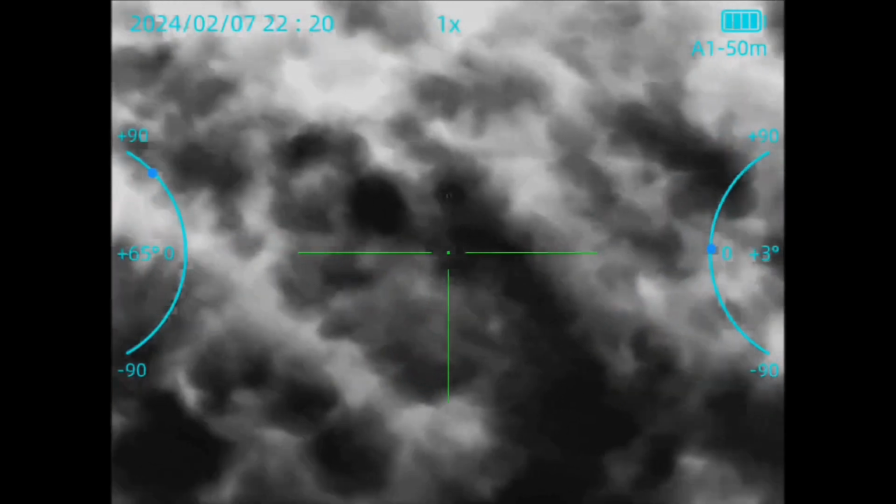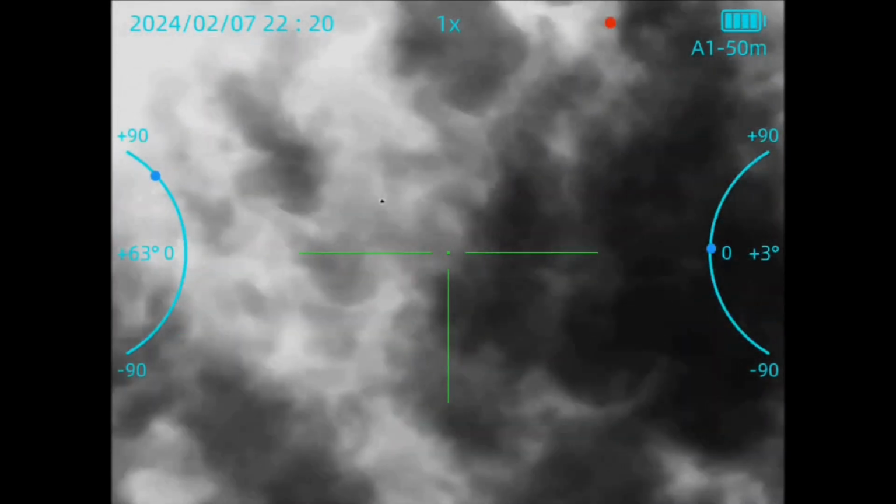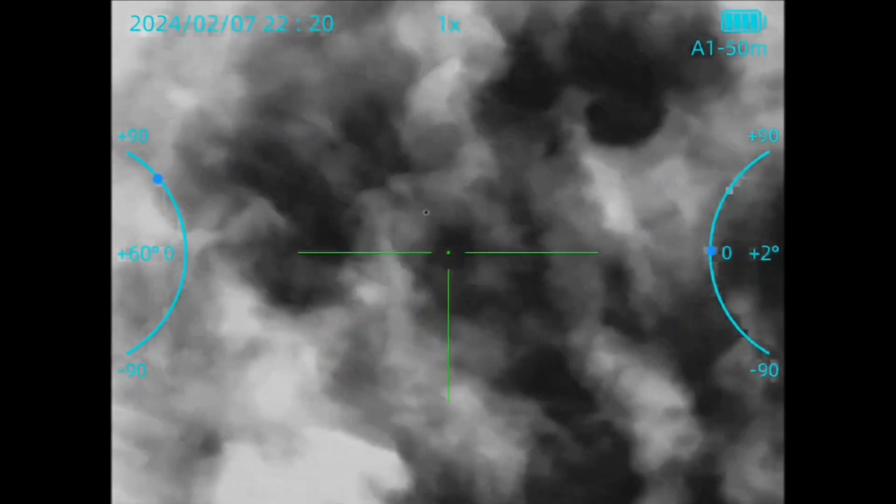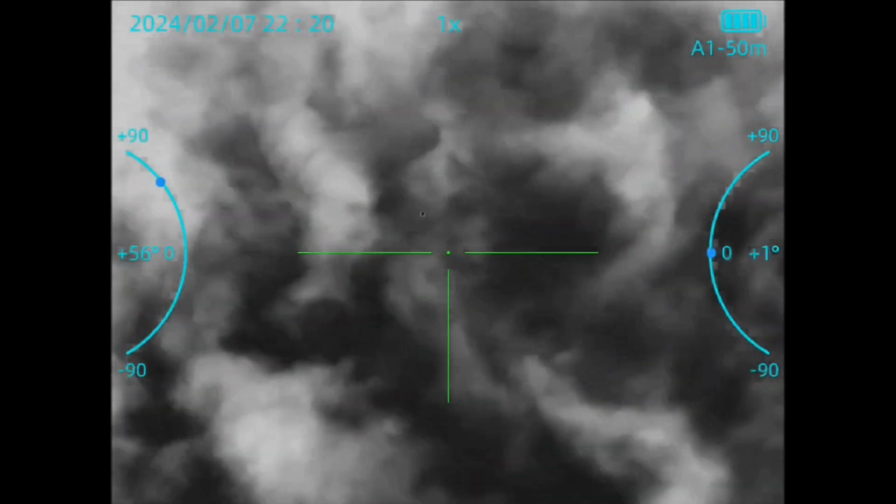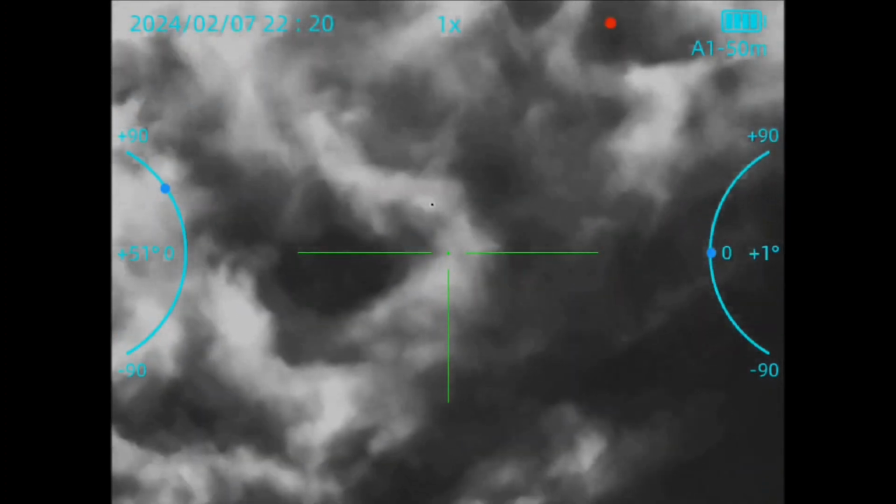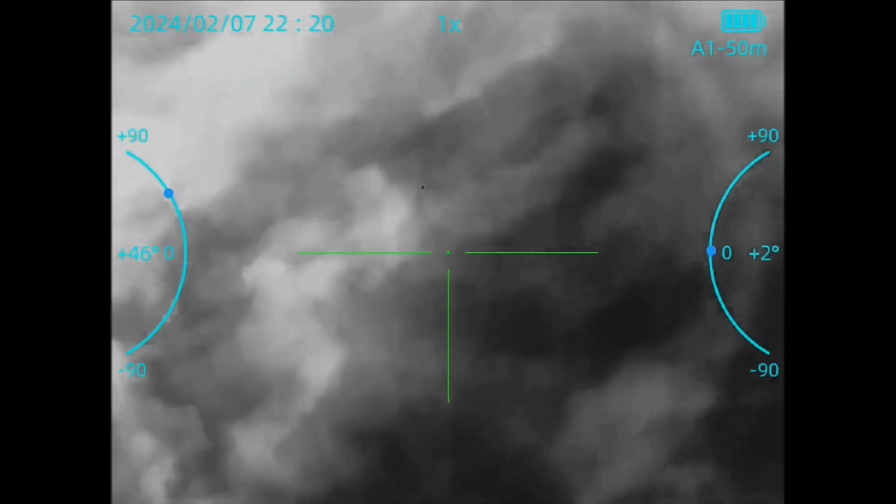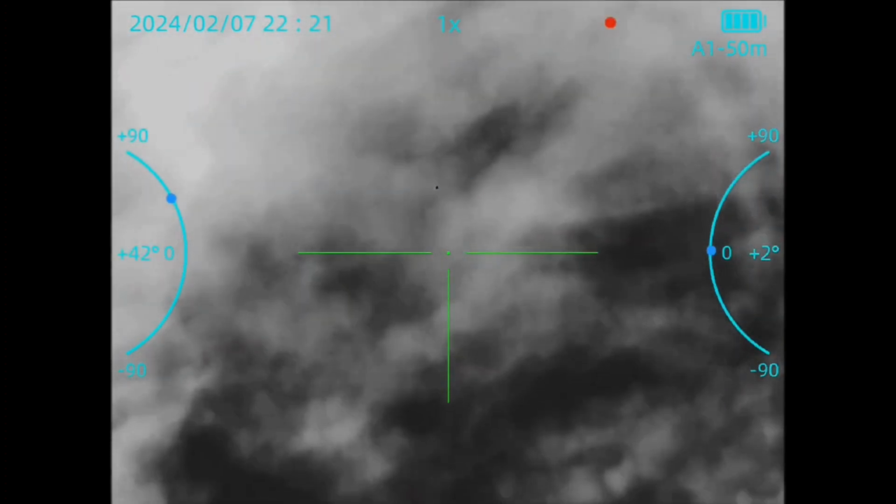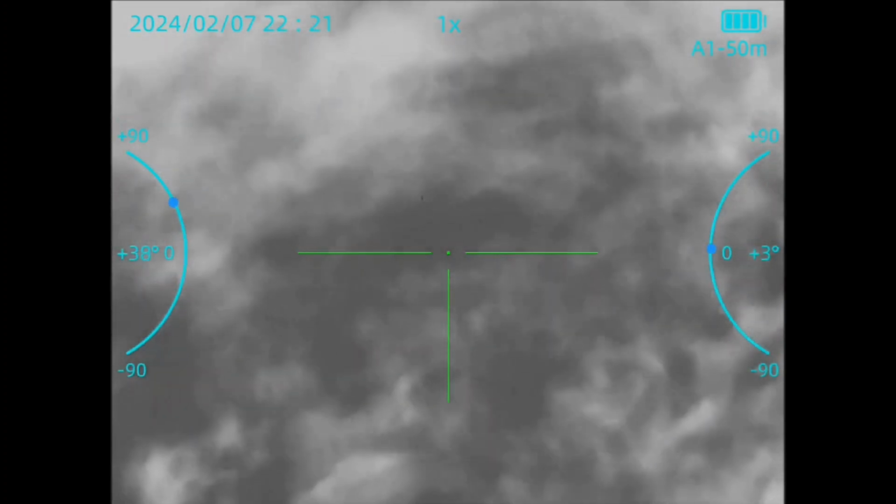All right, so this is the first one, and I've slowed the video down on this one to about 50% speed, so we can actually get a better glimpse at it, or study it a little bit better, I guess. Like I said, I wish I would have used the picture-in-picture or zoomed in on it, but originally the thing was going so damn fast that it was just hard to keep up with it on the thermal. Again, I had to use the night vision to spot it, because I would have never found this thing if I was just looking around with the thermal.